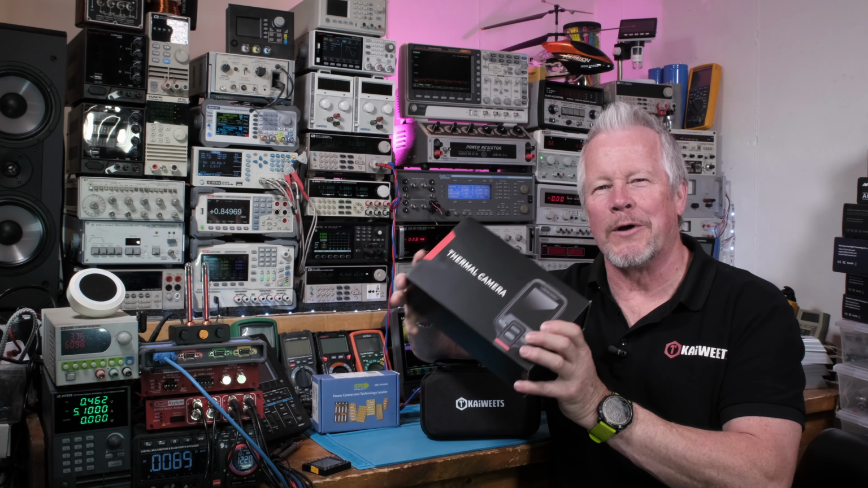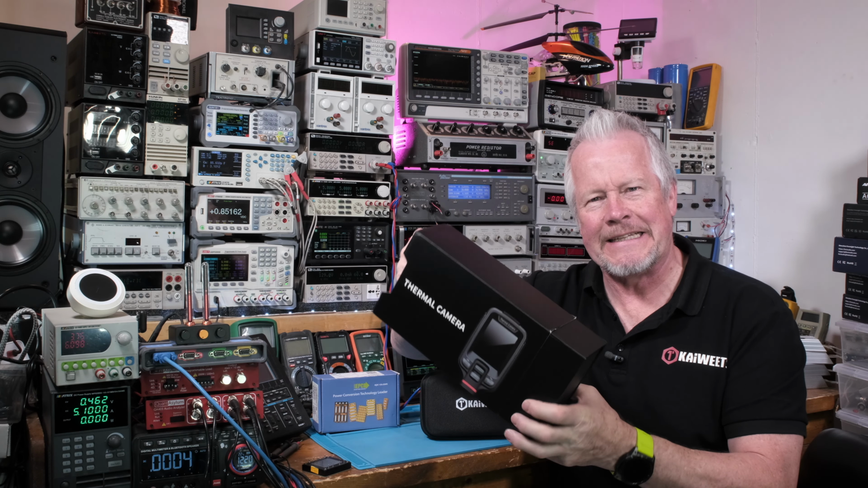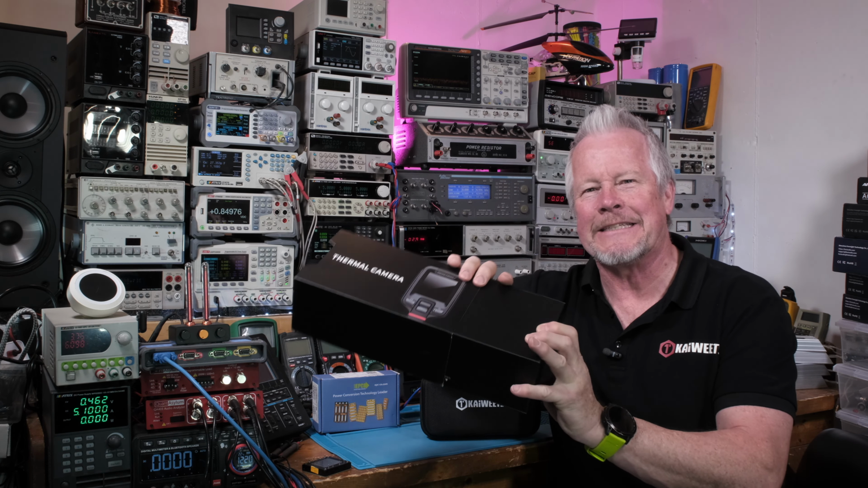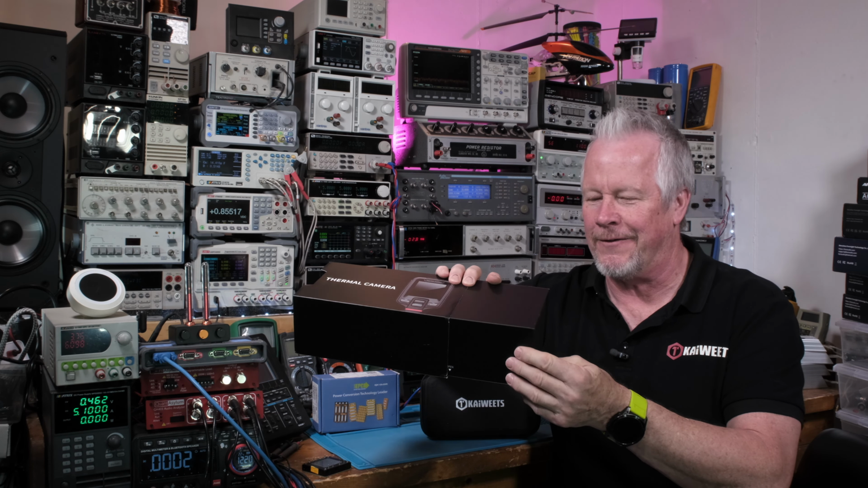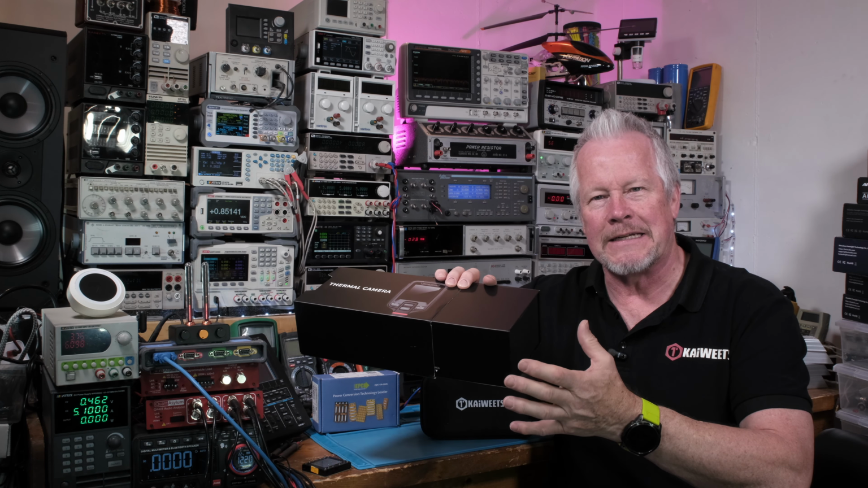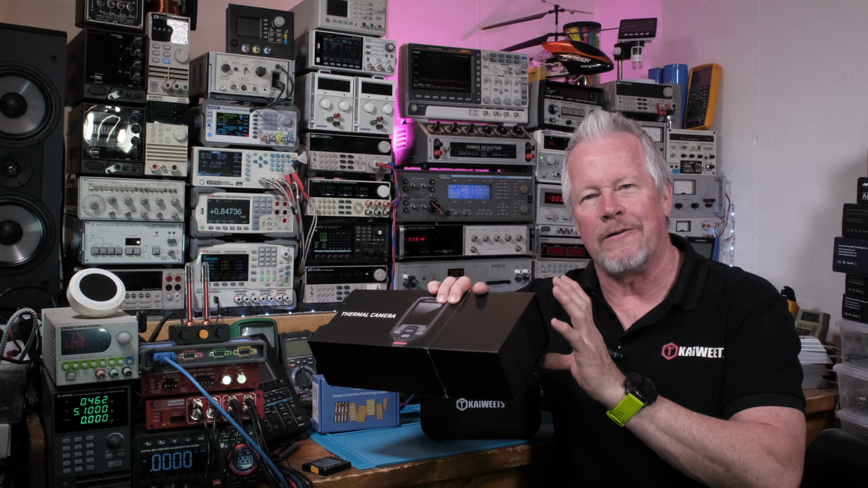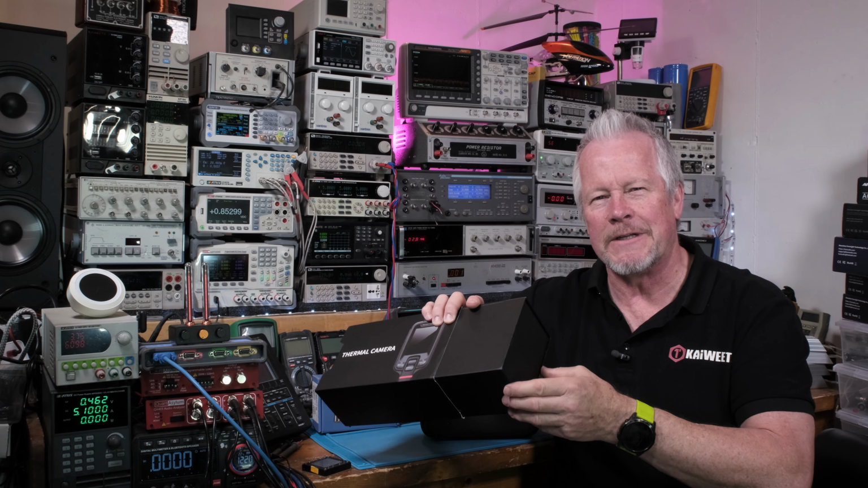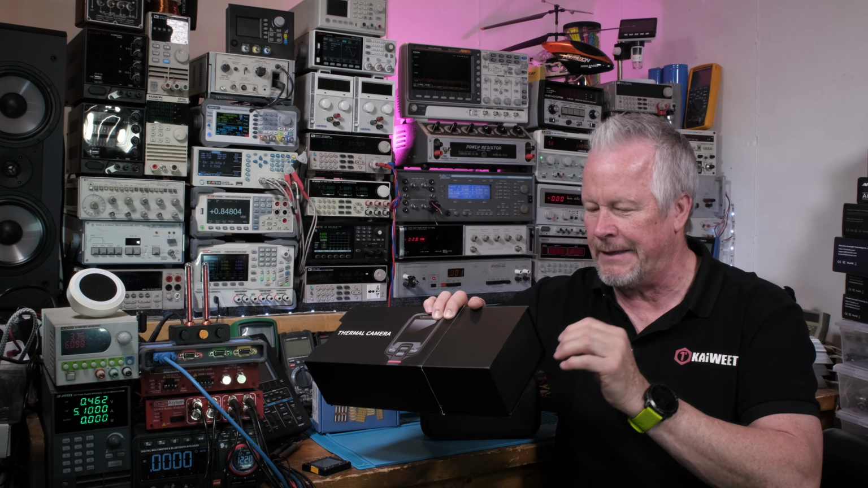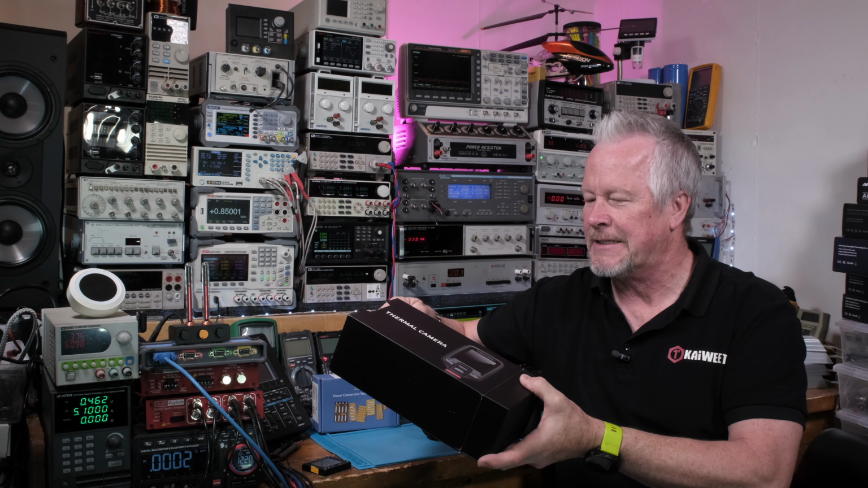Hey guys, just a quick word on the packaging. You know, when these companies start getting fancy like this, you hate to spend money on packaging, at least I do, right? But on the other hand, it comes from China, so it's probably not costing a lot. But what it does show is they have enough money to hire a packaging engineer. So someone to decide how thick the cardboard has to be, how much protection you need for shipping, all that kind of stuff.